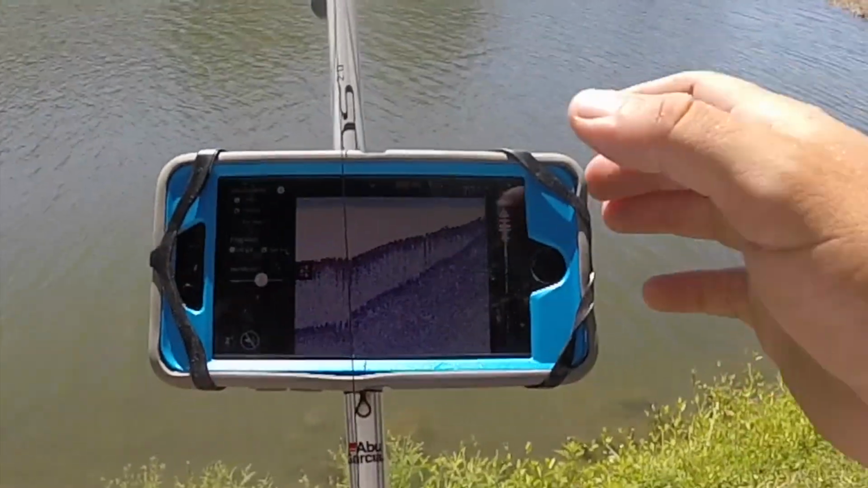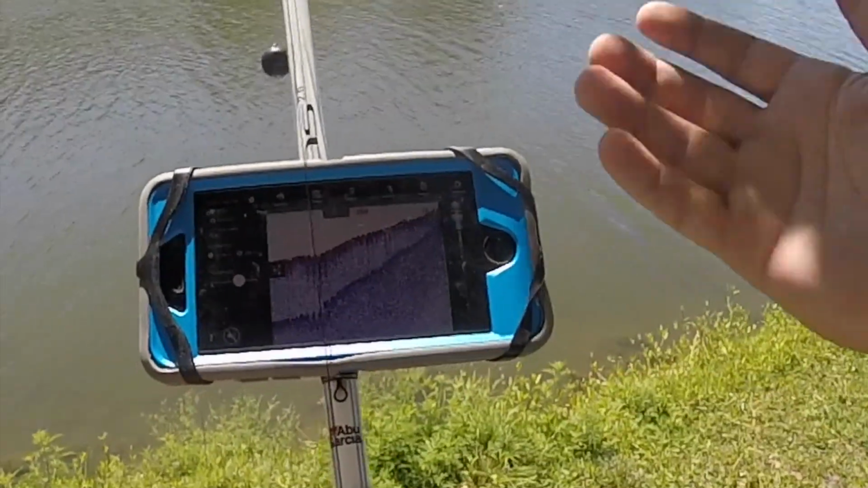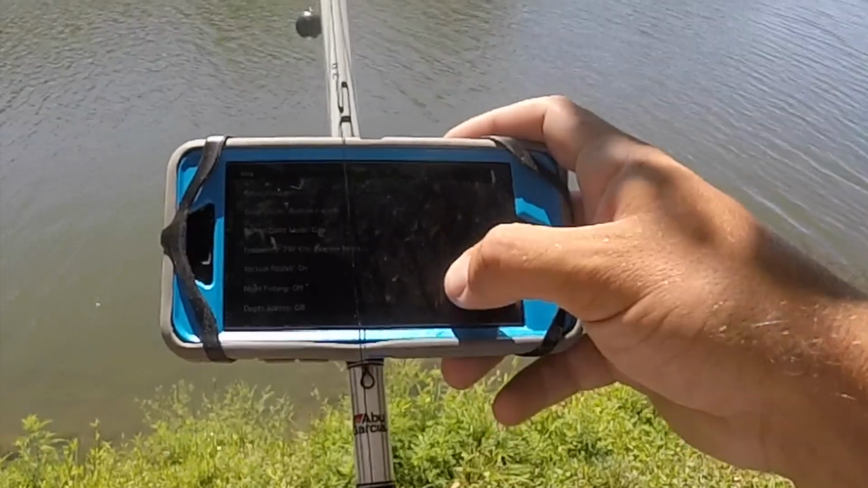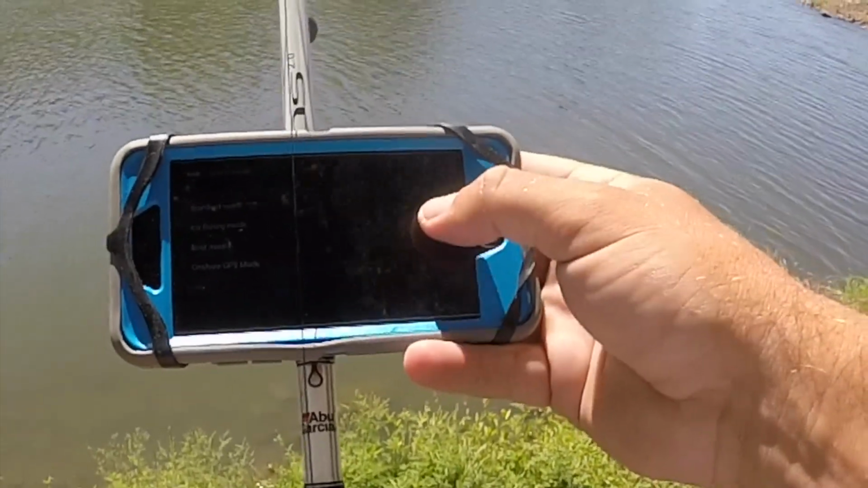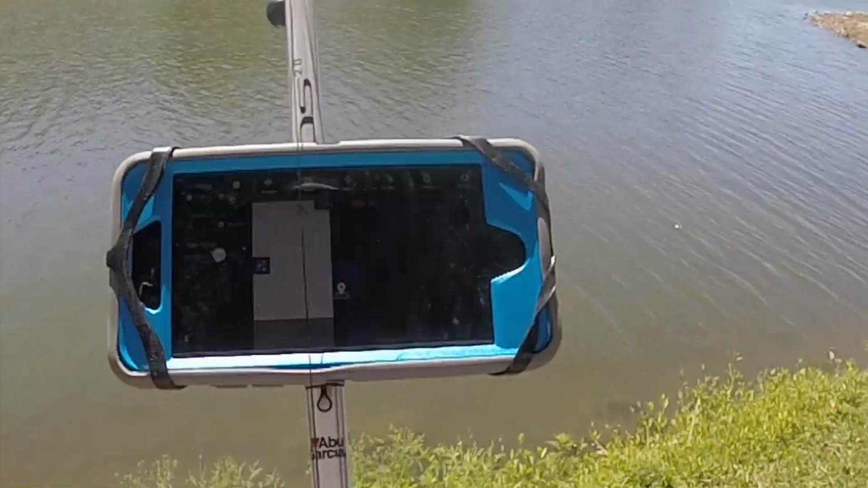So another cool thing about this is the different type of modes it has. This is something you can use all year long because it actually has different type of sonar modes. So what I mean by that is, go down here in the settings, sonar mode. Right now it's on standard mode, so we'll switch that over to ice fishing mode. And so it's just like a flasher.